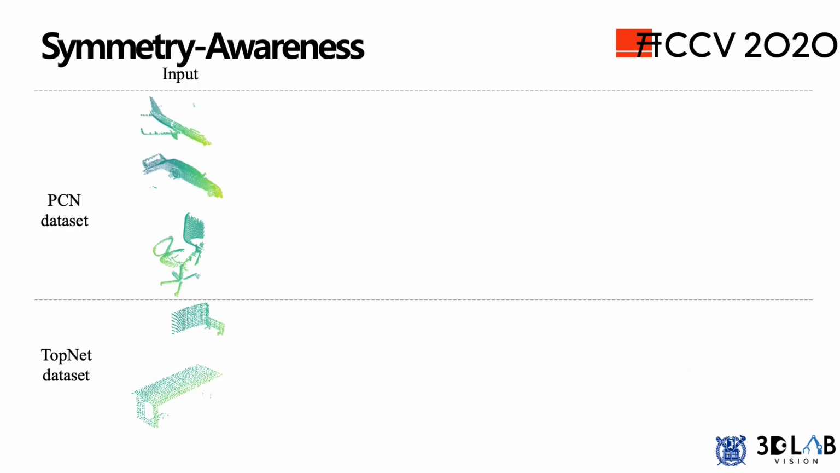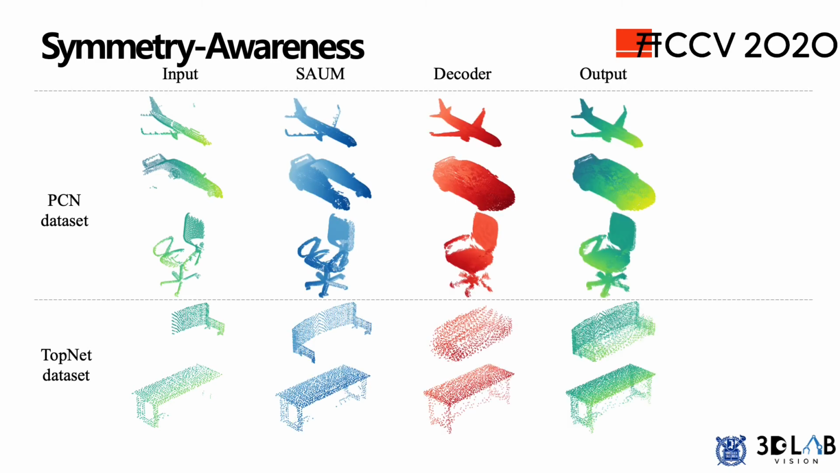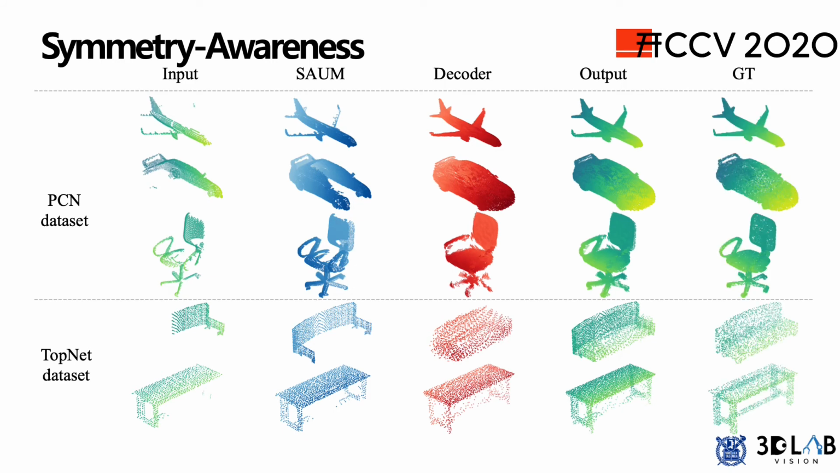This figure shows 4 examples of the input, outputs of the 2 branches, their union, and ground truth. Results clearly show that SAUM can utilize the symmetry of the input point cloud, such as reflective symmetry in airplane wings and rotational symmetry shown in chair legs.